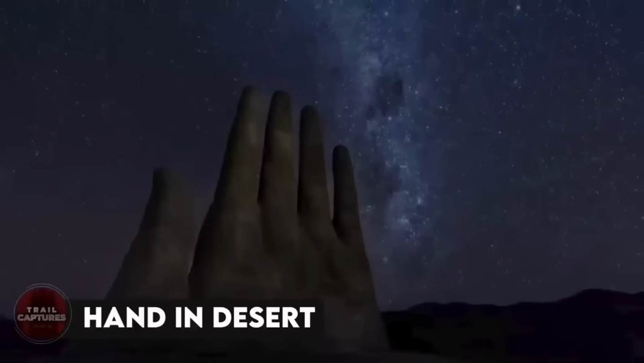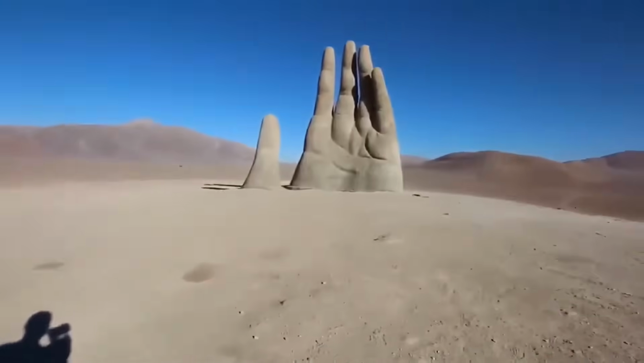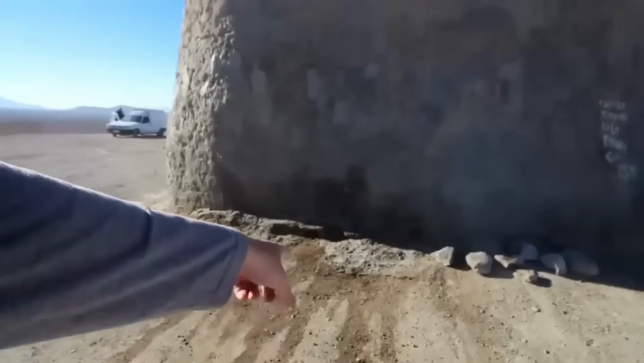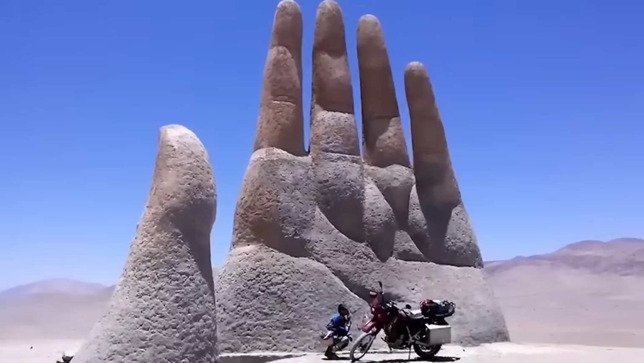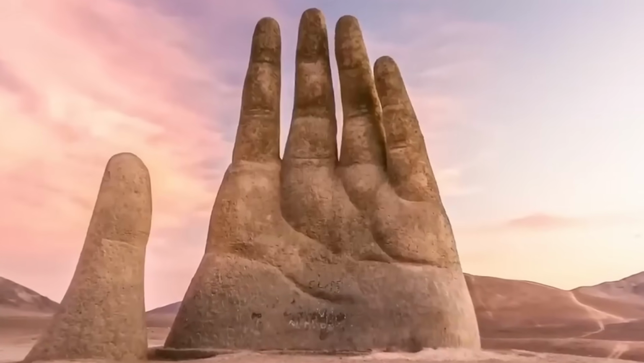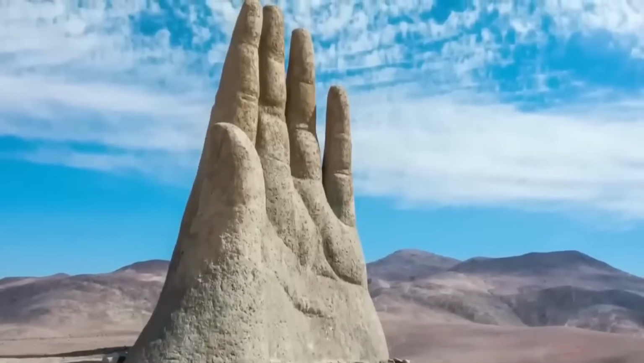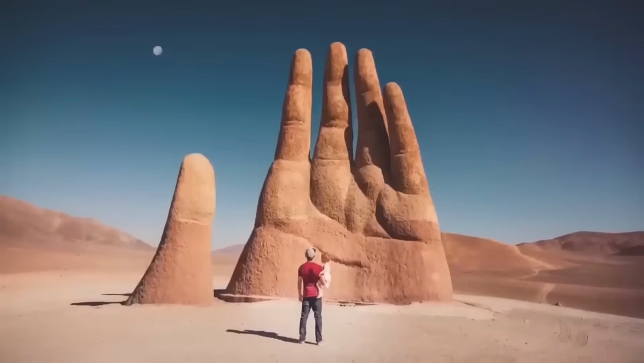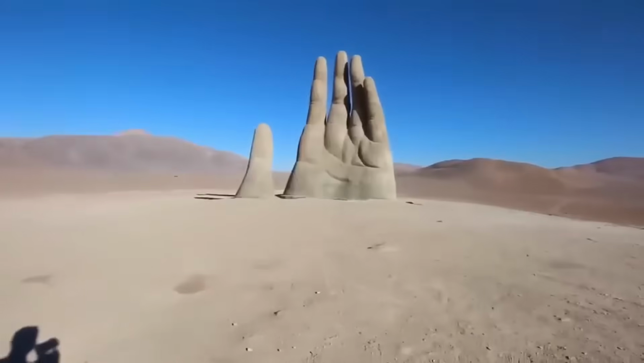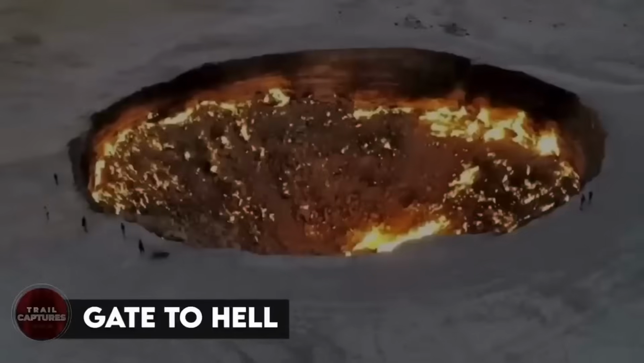Hand in Desert. The Hand of the Desert is truly an impressive sight, both in its size and location. Its mysterious presence in the midst of a vast desert landscape adds to its allure and makes it a must-see destination for travelers exploring the region. The fact that it was created over 40 years ago and still stands as a remarkable work of art is a testament to the skill and creativity of the Chilean sculptor who crafted it. And this video happened to have captured the best possible view of it.